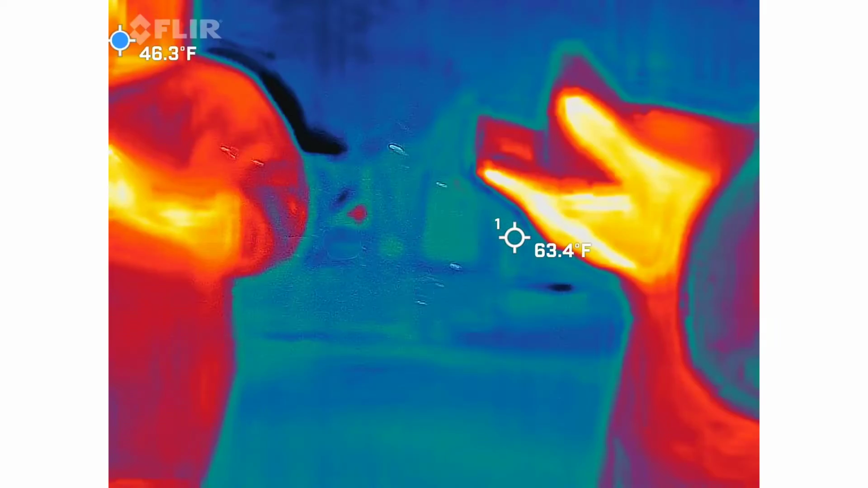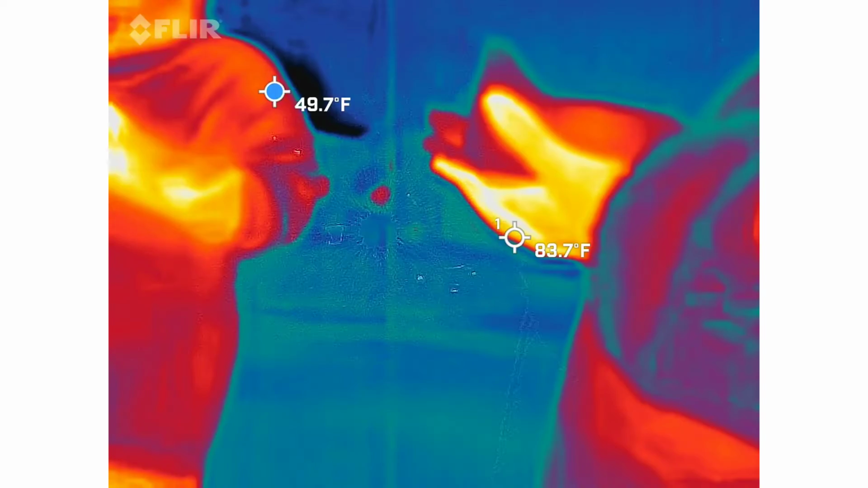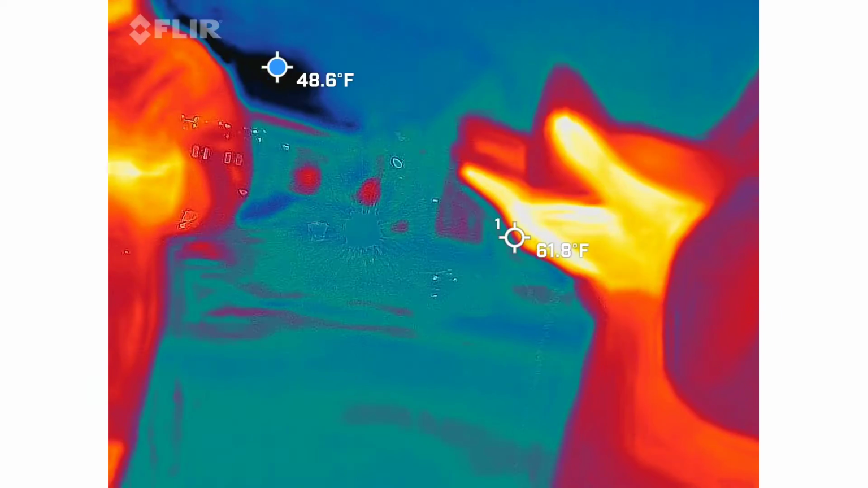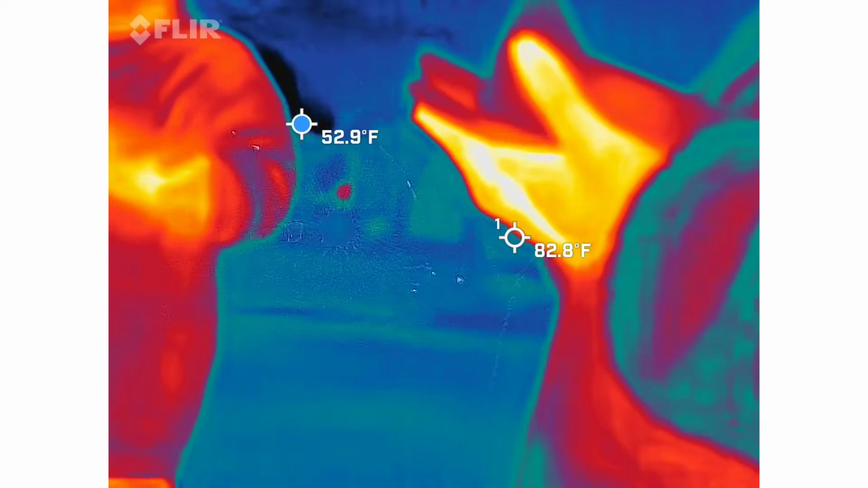Yeah. So now that you guys know what those readings are, 16 to 18 is going to be an average for this space. It will not be the average for other spaces, just so you know. That would be considered a high reading for most other spaces, especially where there's no electricity at all.